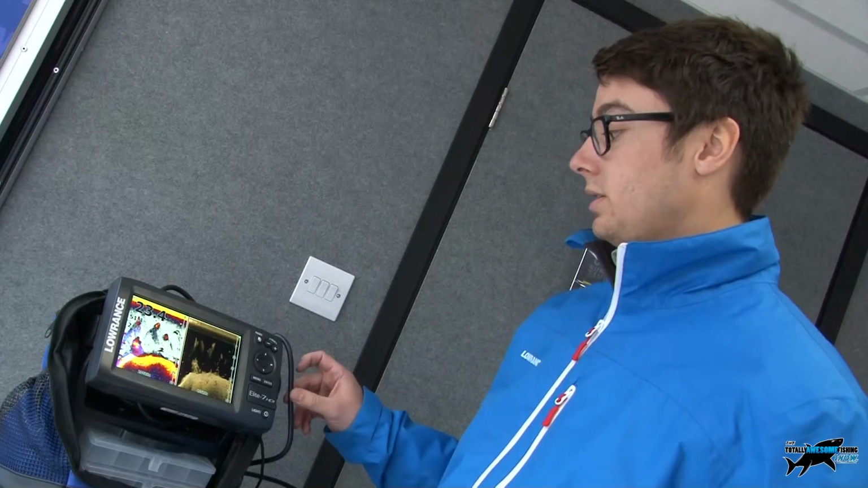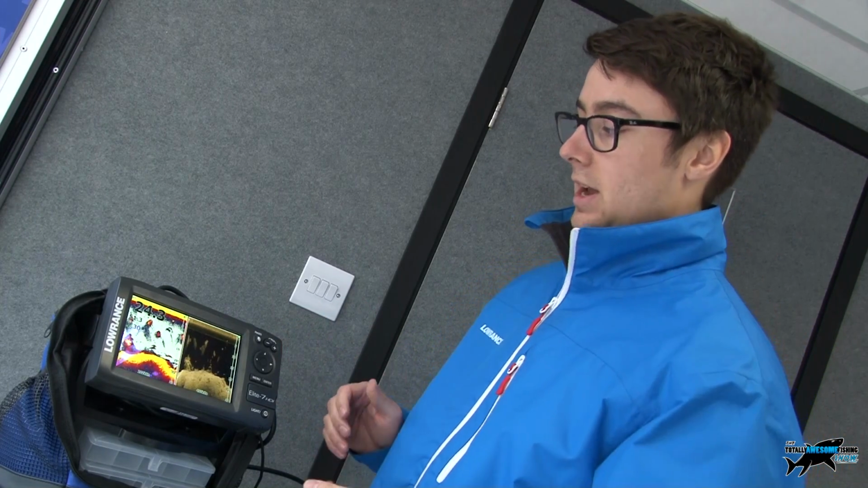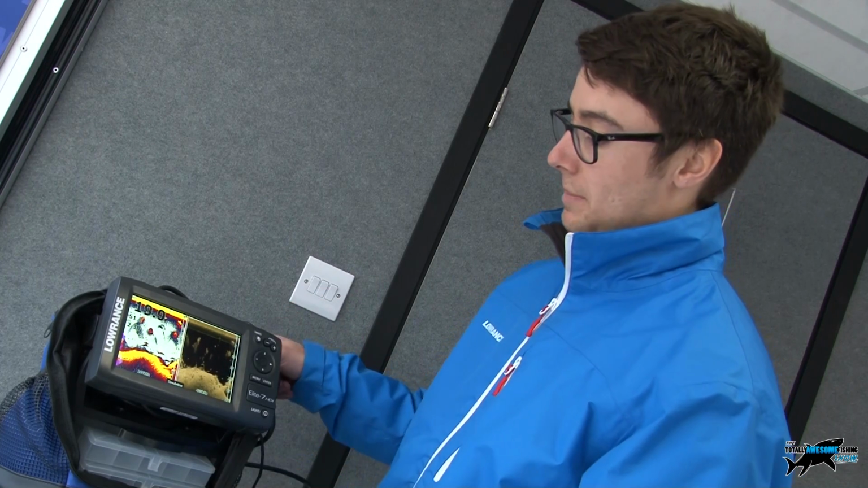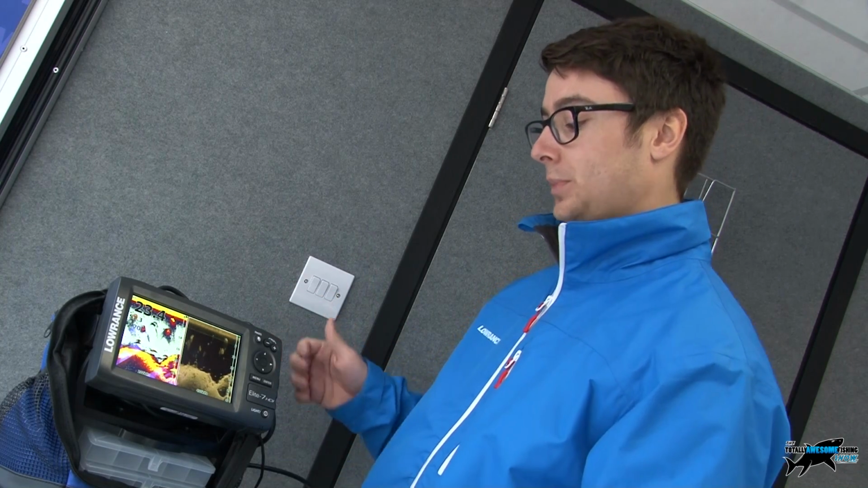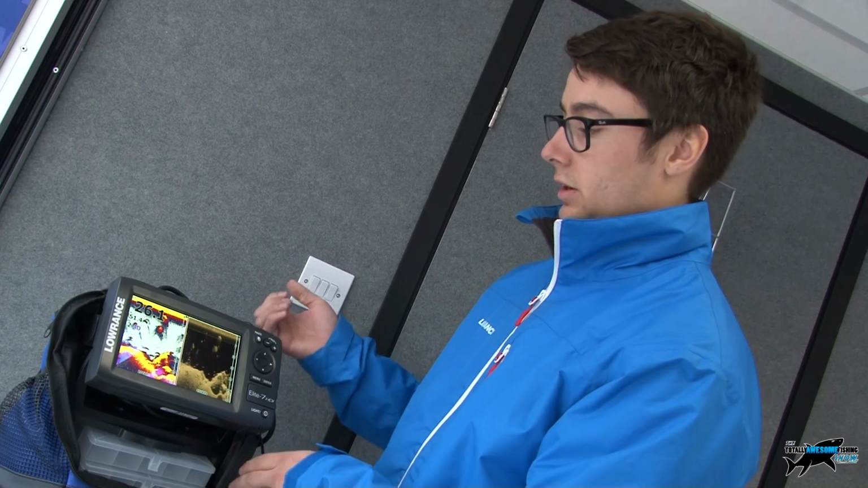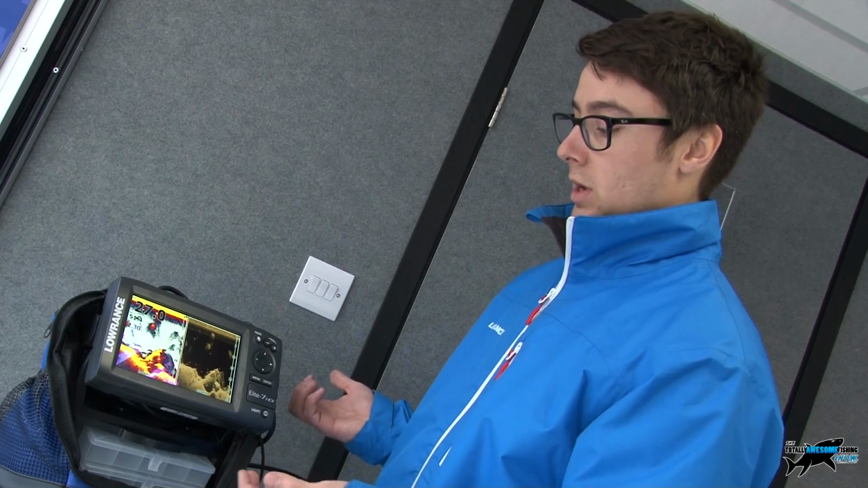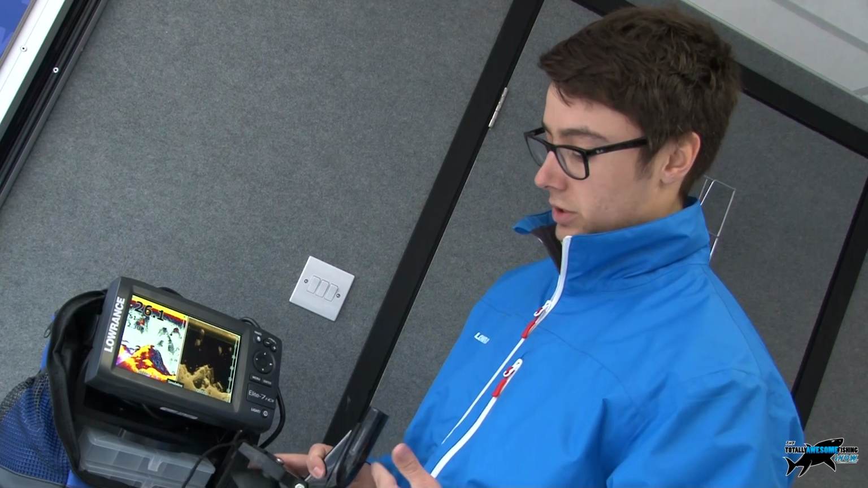So this is again the Elite 7 HDI model. What we're looking at here is actually an accessory for the Elite series. It's our universal portable grab bag, which is quite popular. Guys use it for ice fishing and things like that. You buy the bag separately to the unit. It has a built-in chargeable battery pack, and also comes with a nice little suction cup mount, which allows you to adapt your supplied transducer.